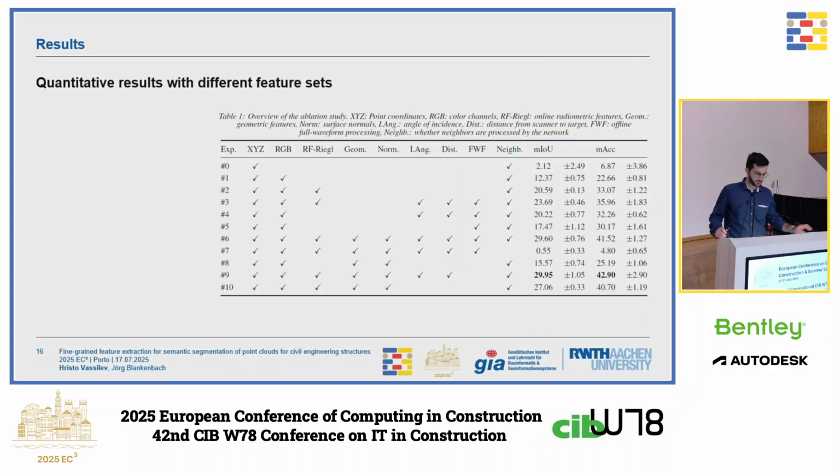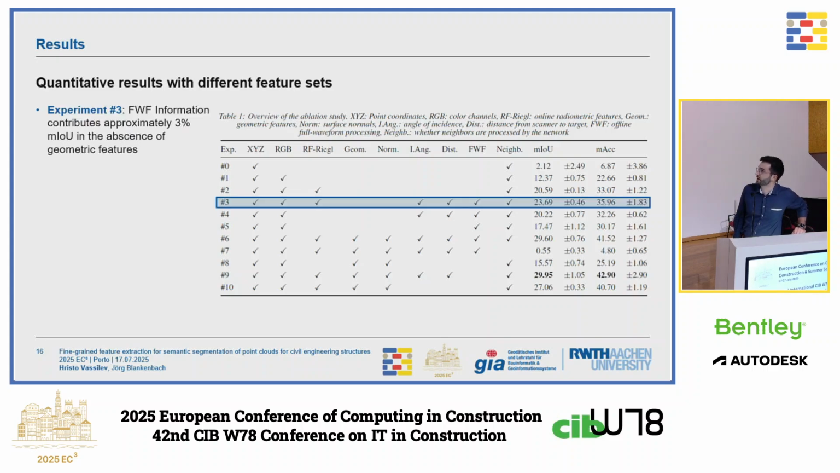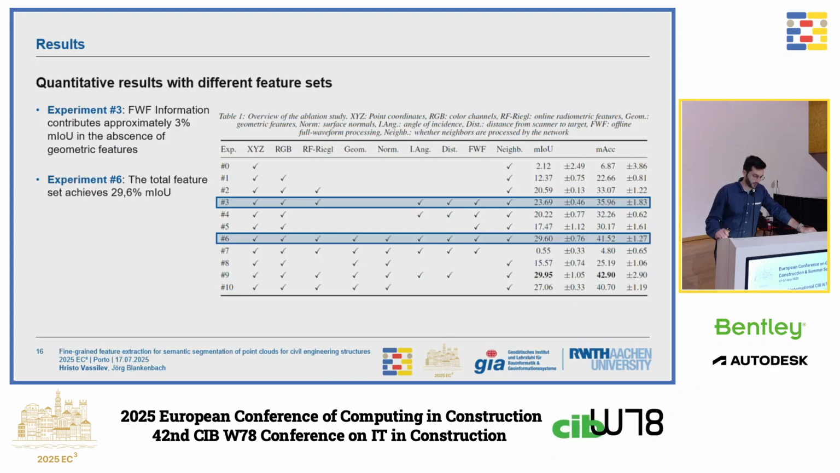So these are our results. You can check those in the paper for more detail if you want. I'm just going to highlight a few important things here. We noticed that using the full waveform information did in fact contribute a significant amount of 3% IOU to the total, all of that leading to a total of around 30% IOU when we also introduced the complete feature set with geometry, incidence angles, distances, intensities, and so forth.